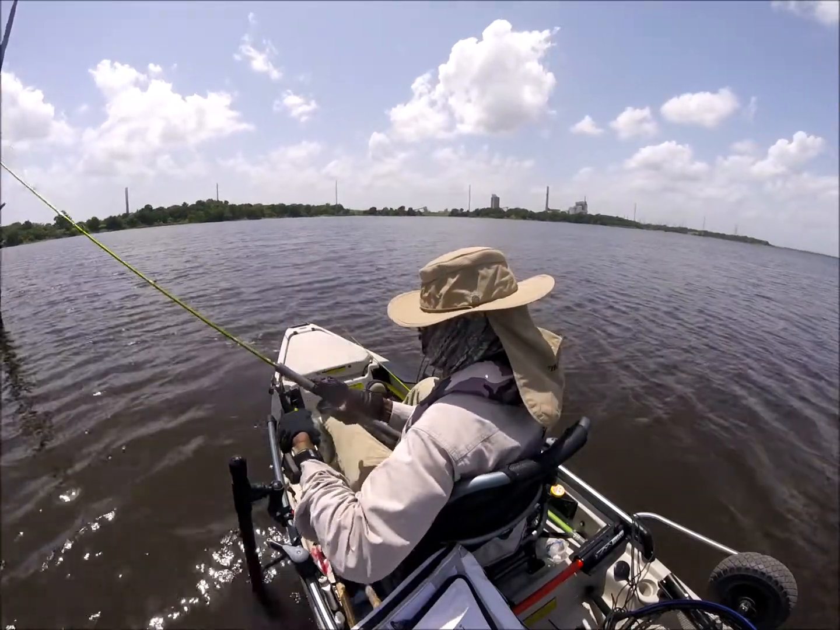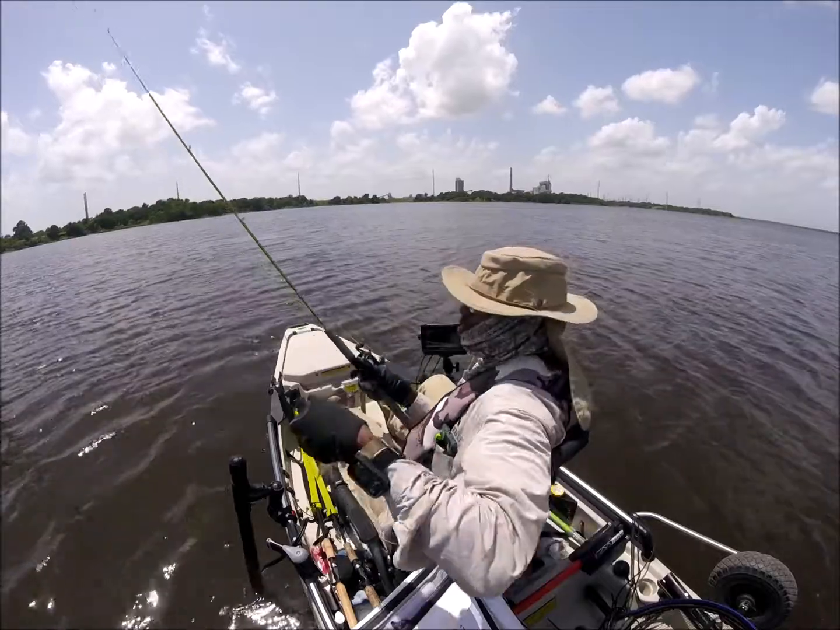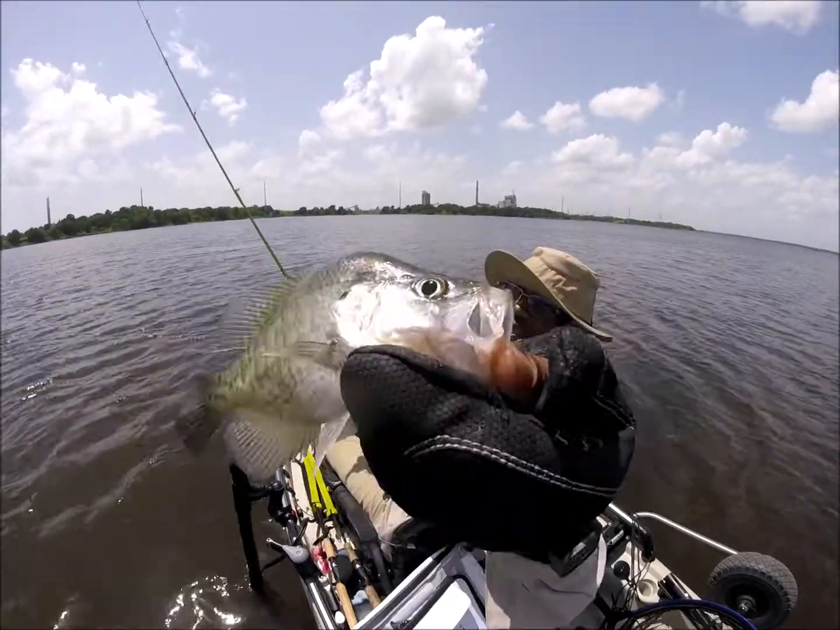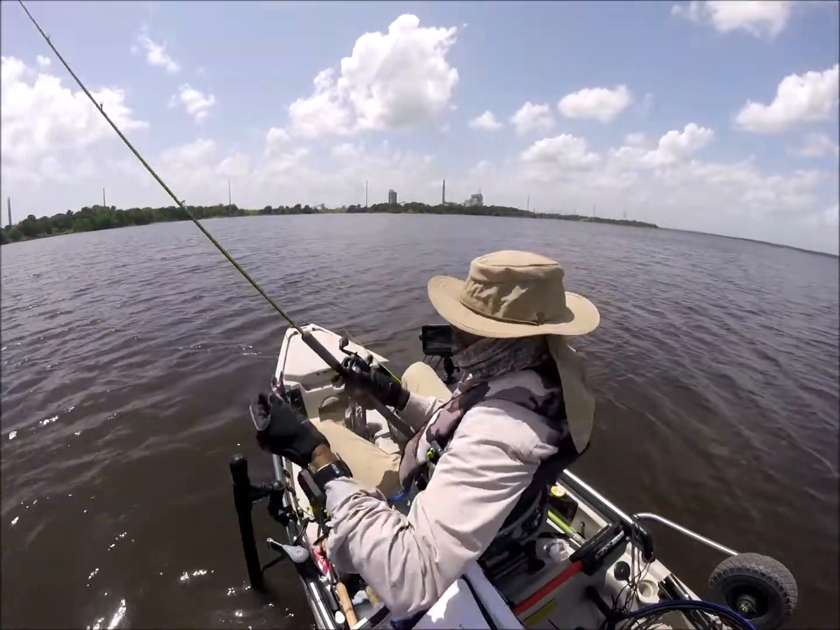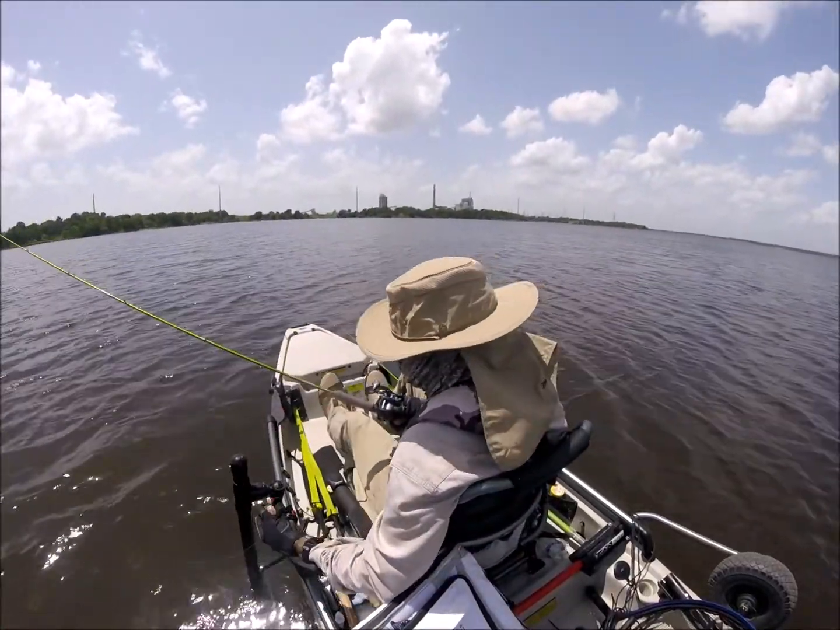Did all this work to come out here today for these Peter Pipers. Finally figured out they want this today. I think this water's a little off color. That's why this pink head is working.